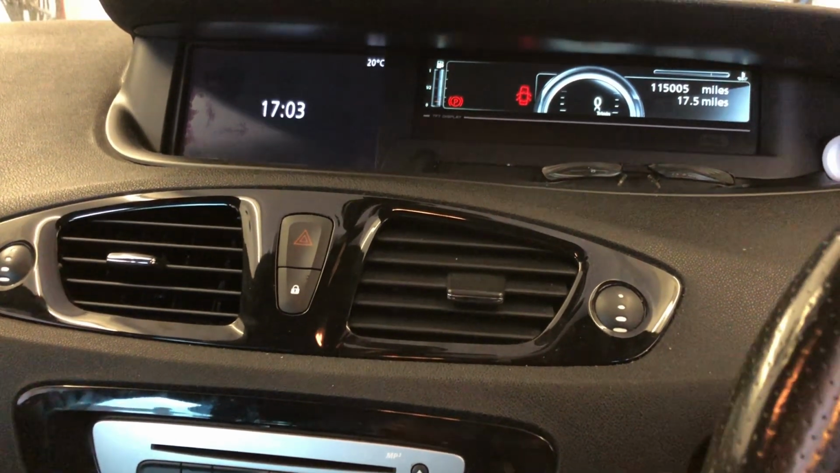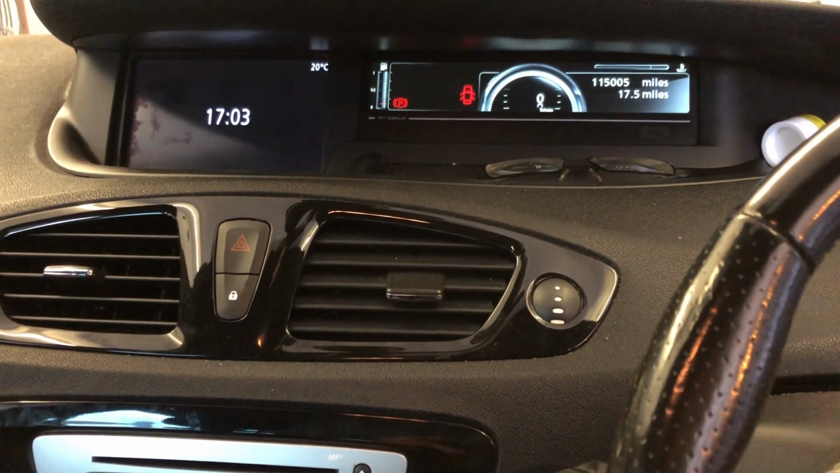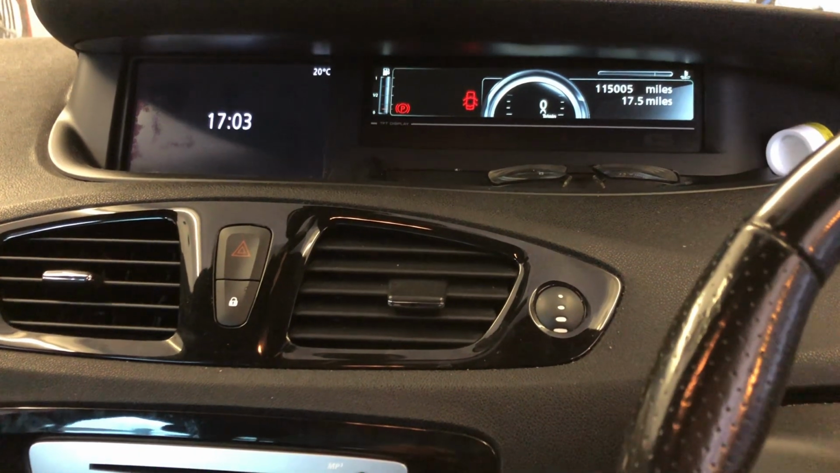So what do I think of Renaults? They're absolutely horrible to work on. Yep, don't like them at all. As somebody once said, they grow on you like a wart.